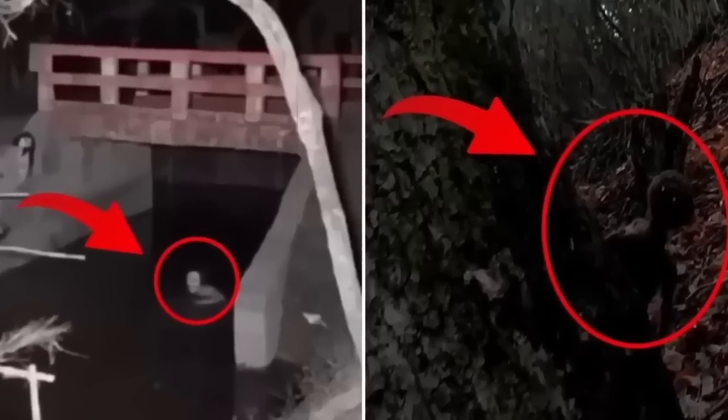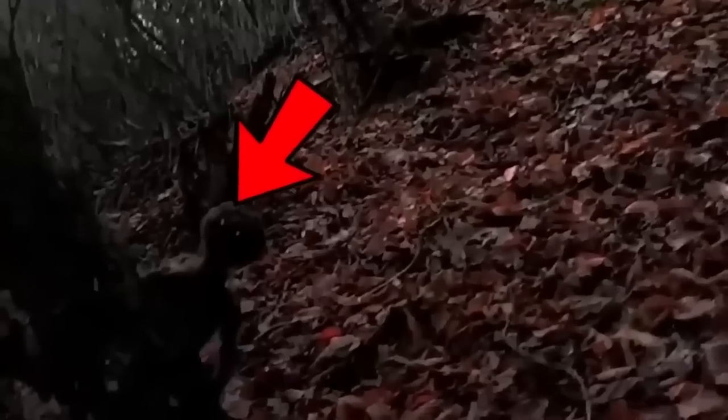This image is taken from two videos, one which shows a ghost attempting to hide from something, and to do that he jumps into the water. This whole thing was recorded on a trail cam set nearby to look for animals. The next clip shows an alien-like figure peeking from behind the tree. If it wasn't for the glowing eyes, the figure might have gone unnoticed and considered to be just part of the tree.